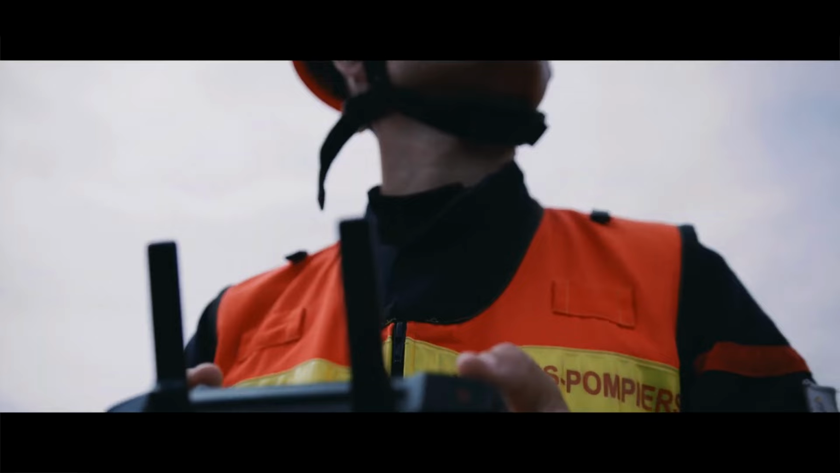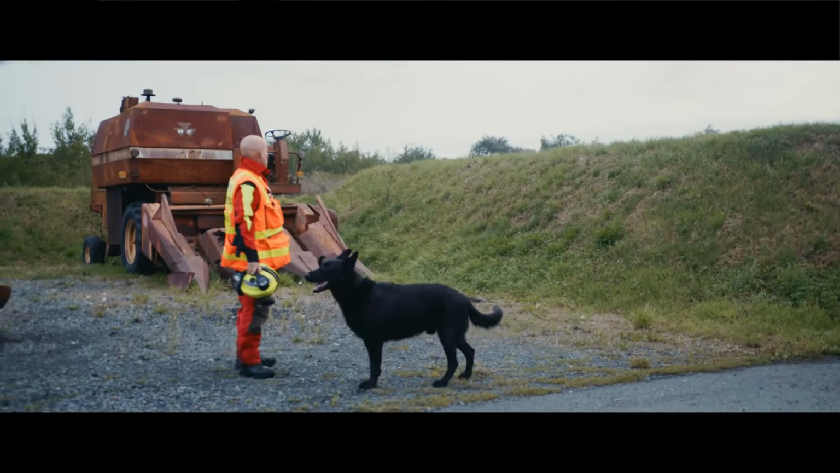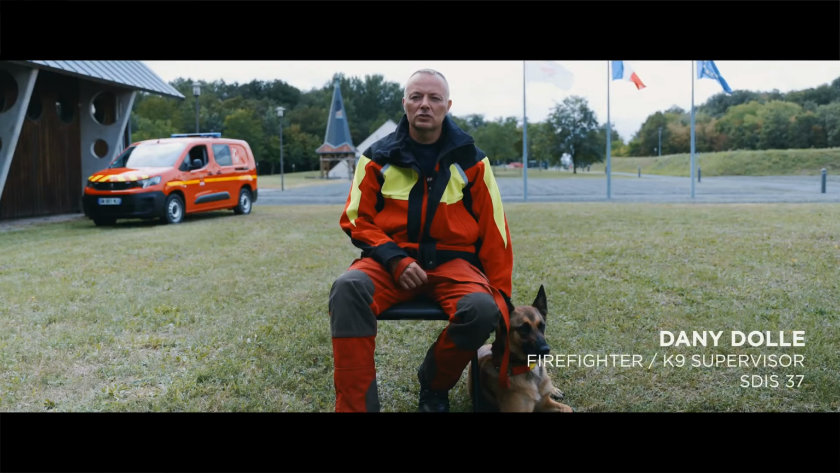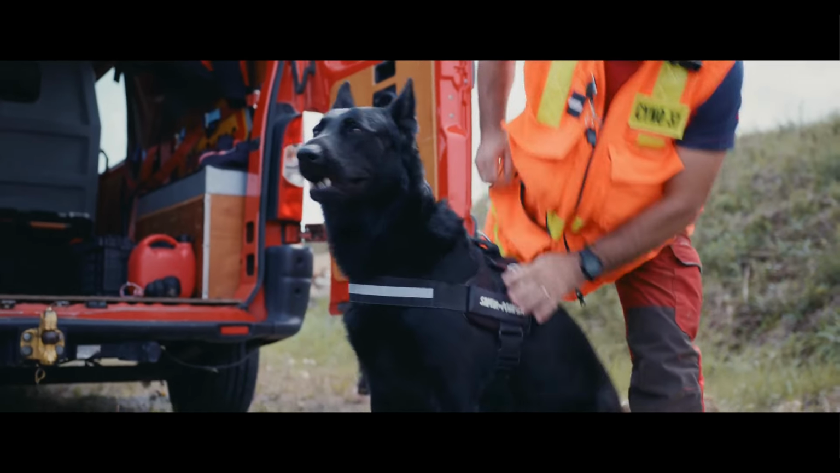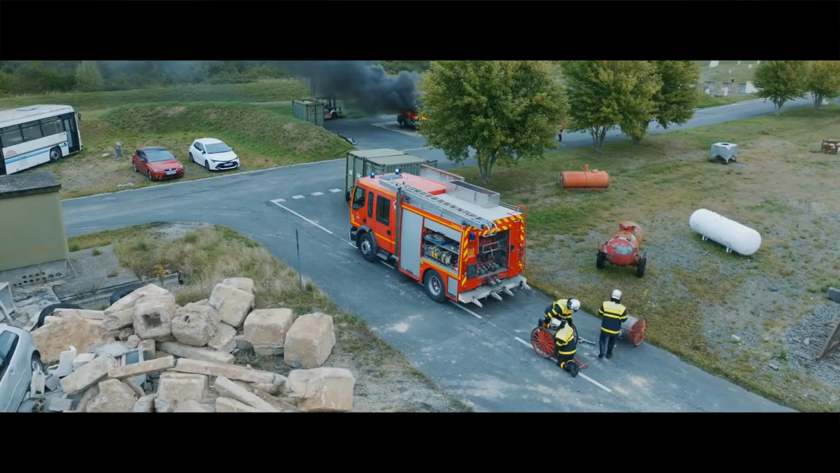I am Bastien Gersh, a volunteer firefighter with the Indre-et-Loire Departmental Fire and Rescue Service and also a drone pilot for SDIS 37. So let me introduce myself, Chief Warrant Officer Danny Dolek. I am a professional firefighter in the Department of Indre-et-Loire, and I serve as the Technical and K9 Advisor for SDIS 37.